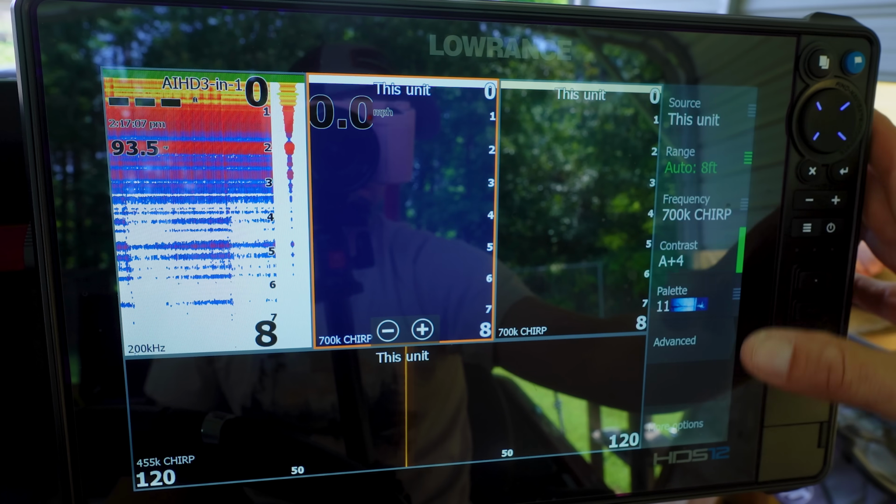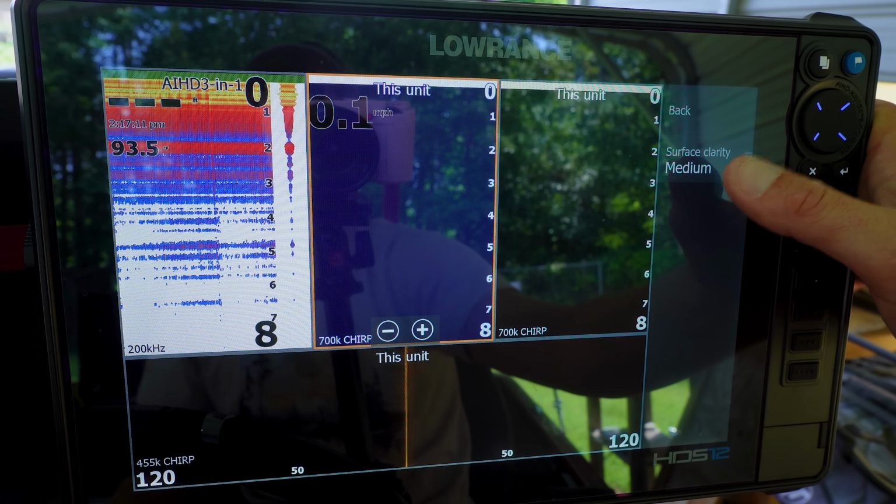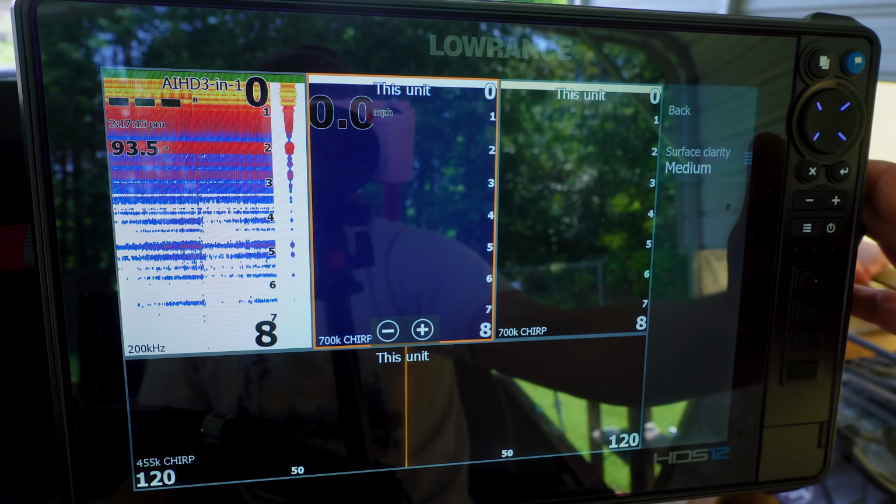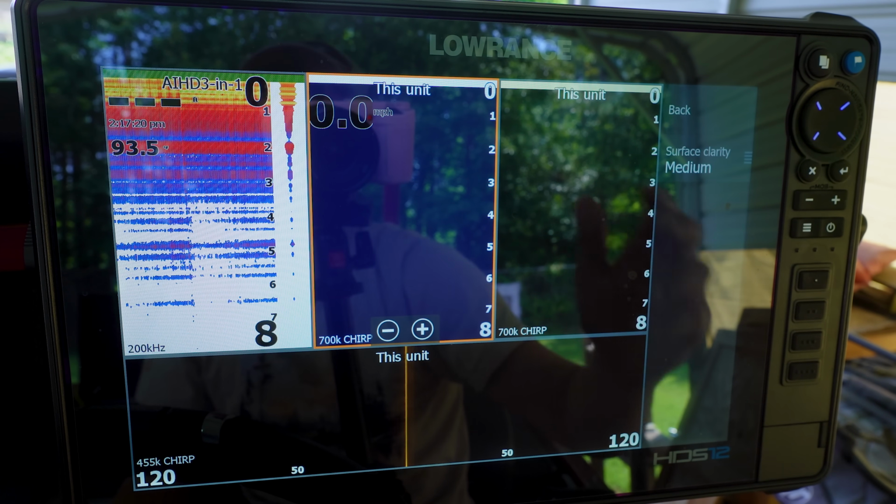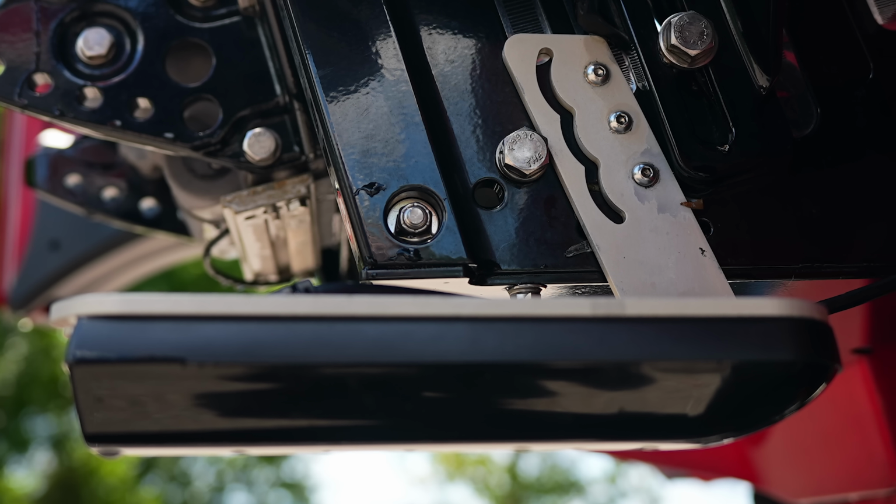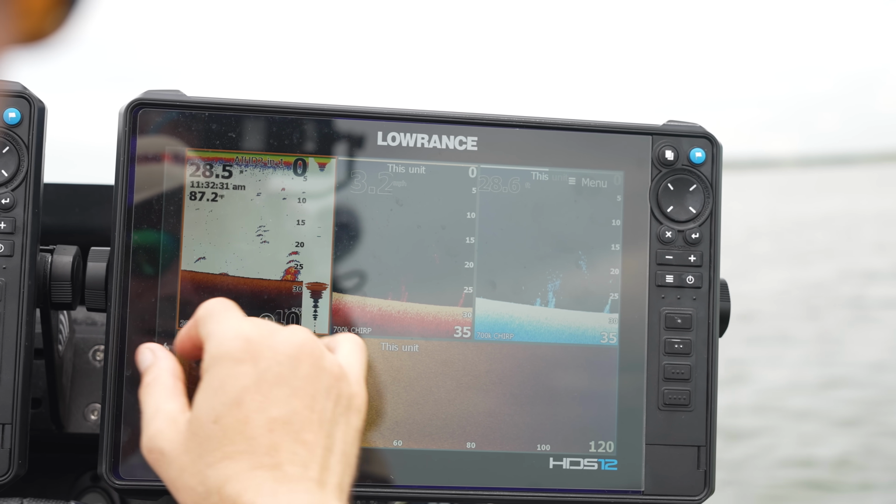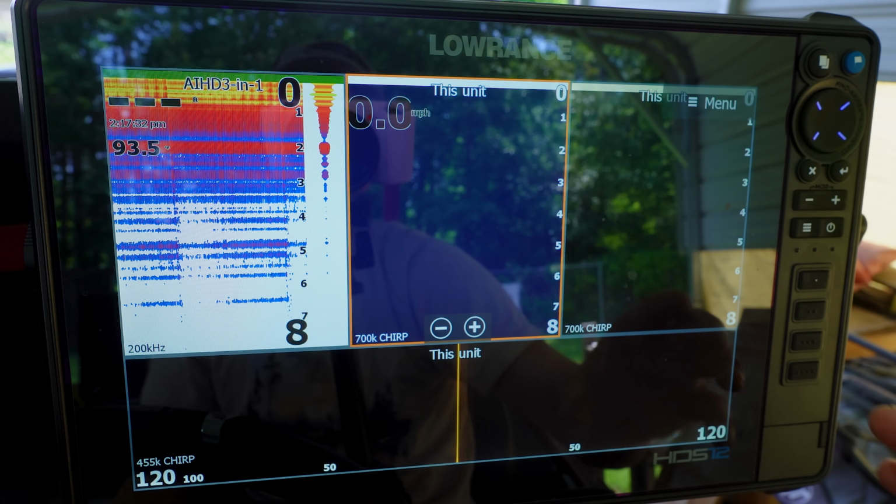And then the other thing is, under the advanced, we put surface clarity at medium. Basically, it just clears up some of the chatter on the top, especially with prop wash and things along those lines. I do have all this stuff mounted. I also have a Precision Sonar jack plate mount for my transducer, so it keeps that transducer very still and even, because motor chatter and things like that can affect the return that you're getting.